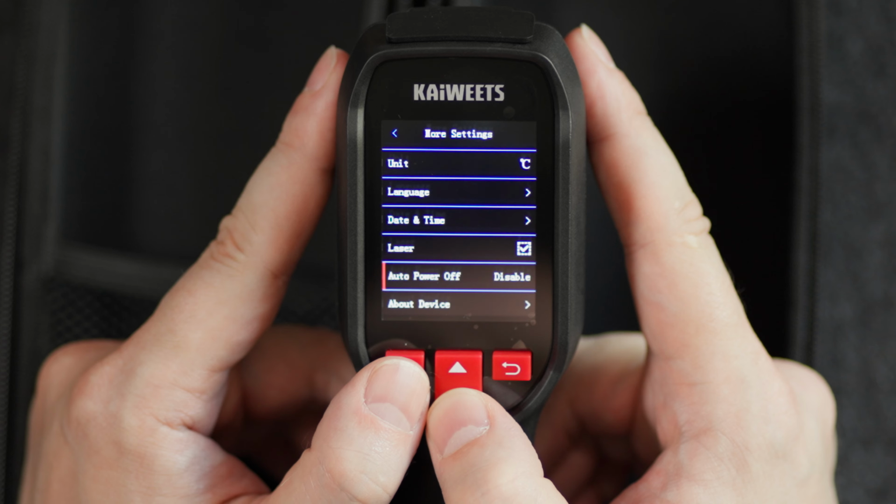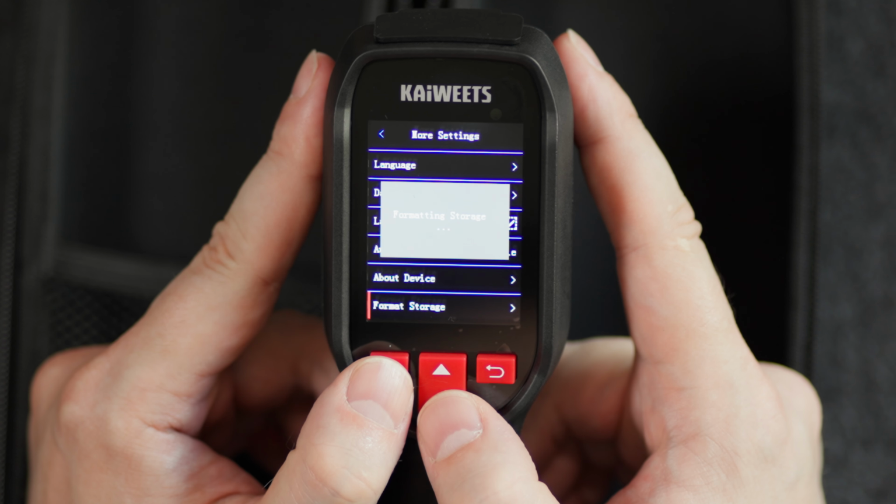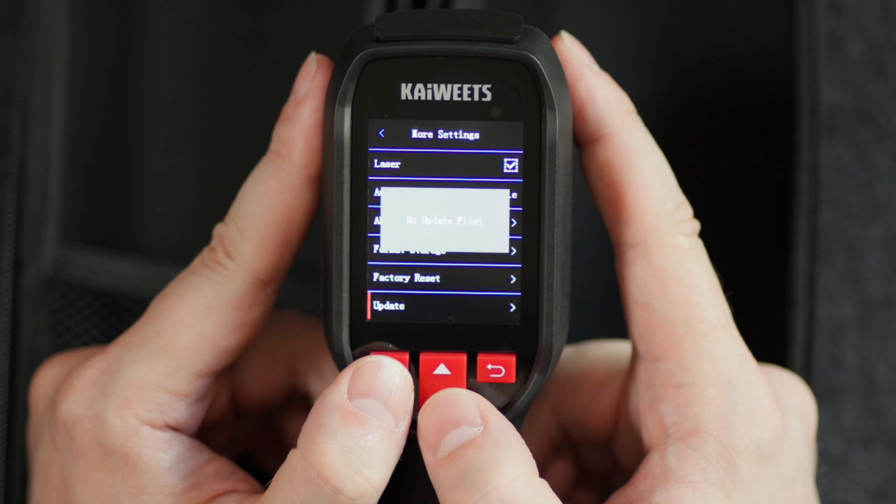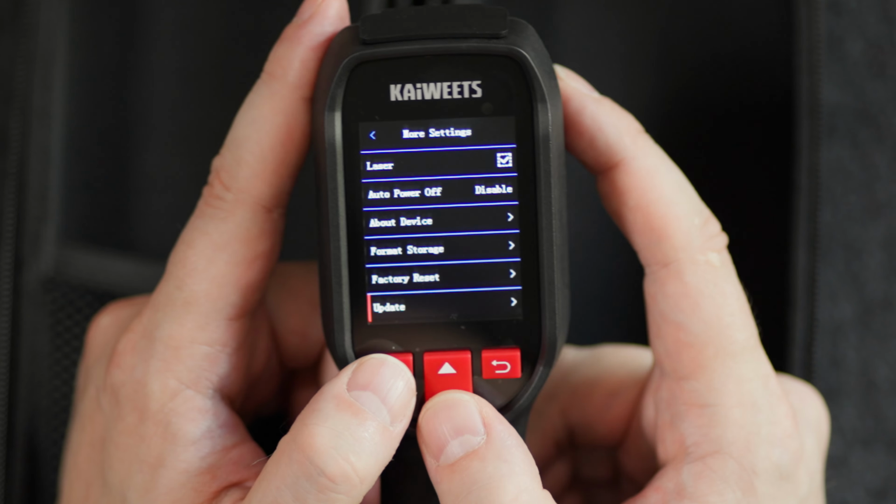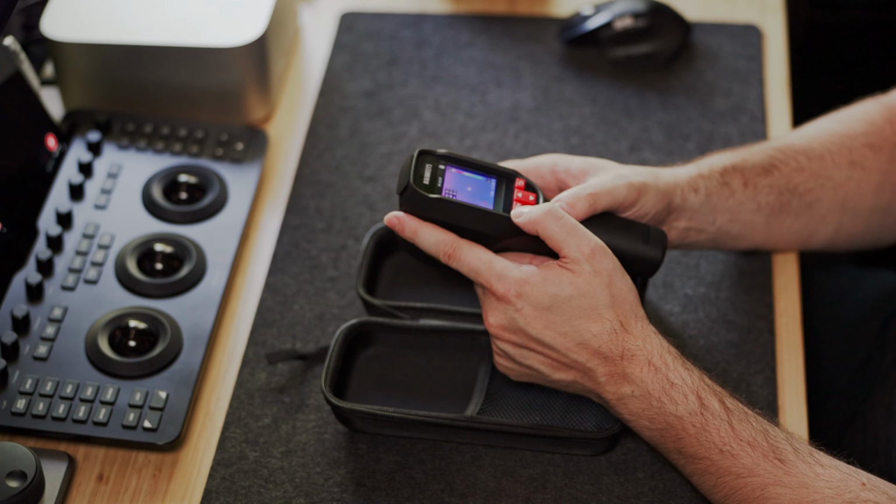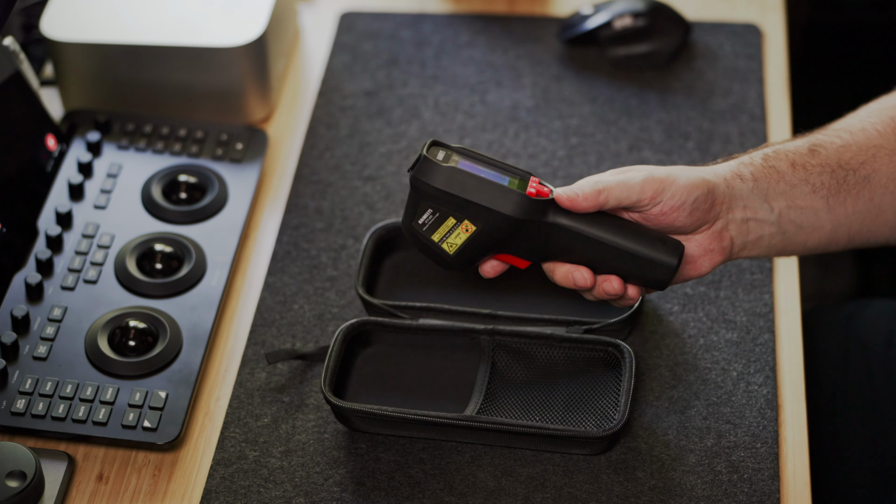So auto power off, about the device, and then format the storage. Let's actually format the storage and factory reset. Oh, and there is an update. This is neat. So you can probably connect this device to the computer and update the software. Maybe there's some new feature that they added to it. So yeah, this is pretty simple. Nothing too crazy about this device.